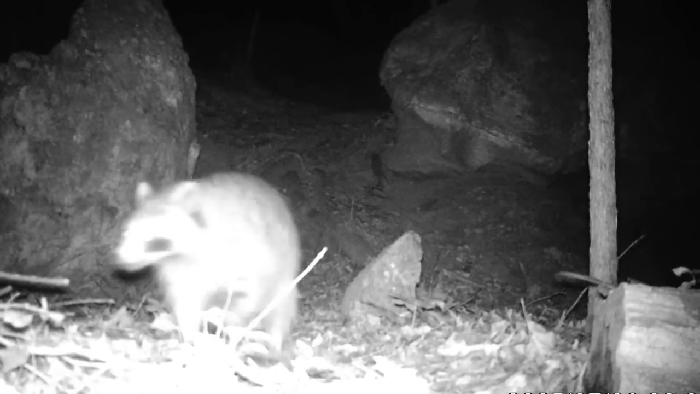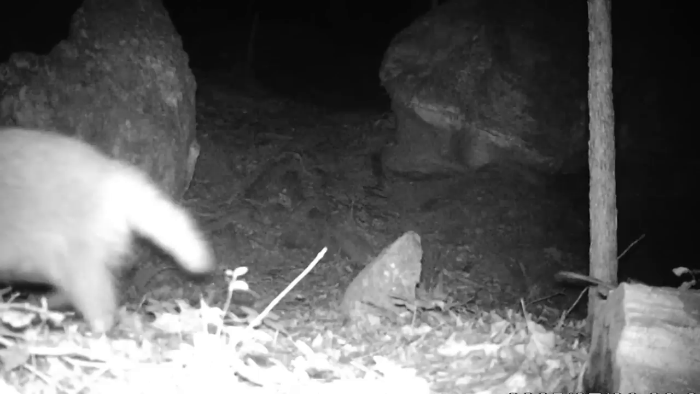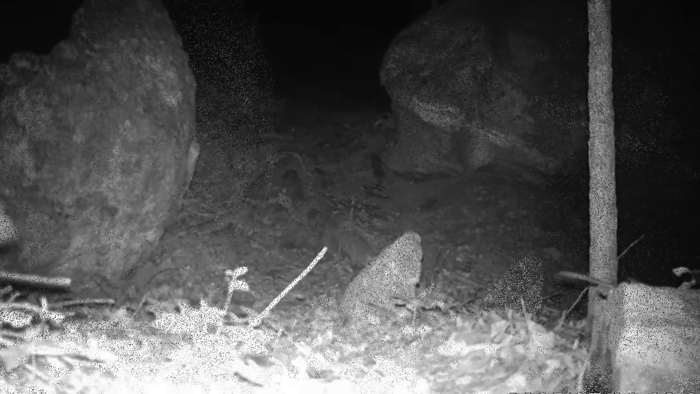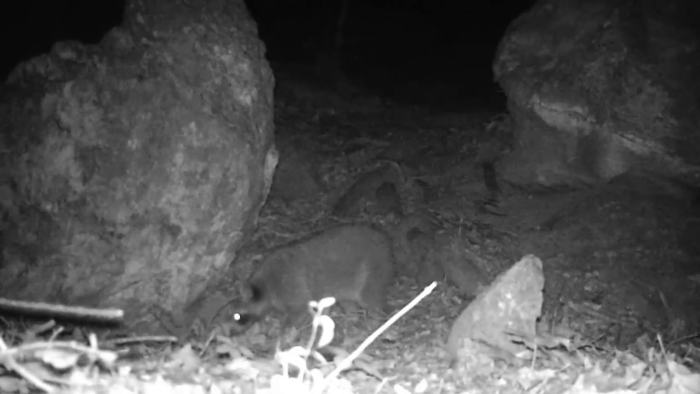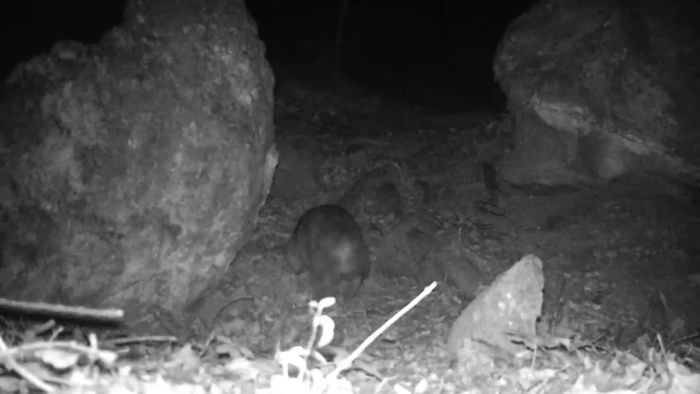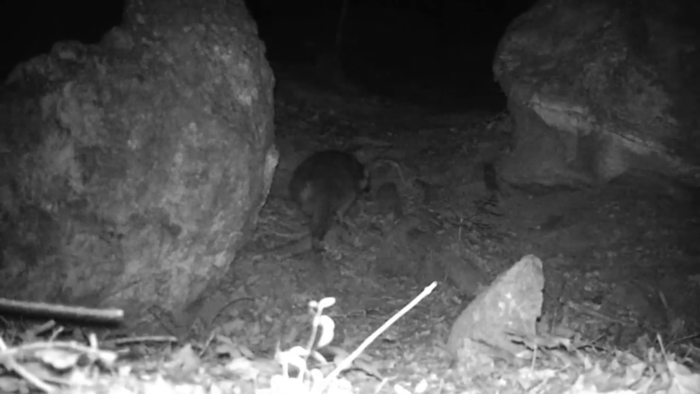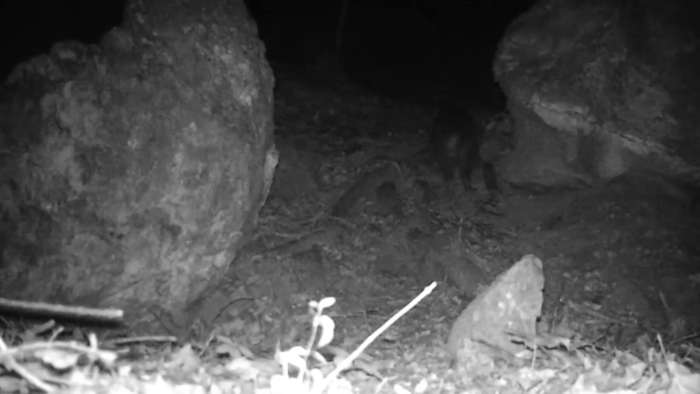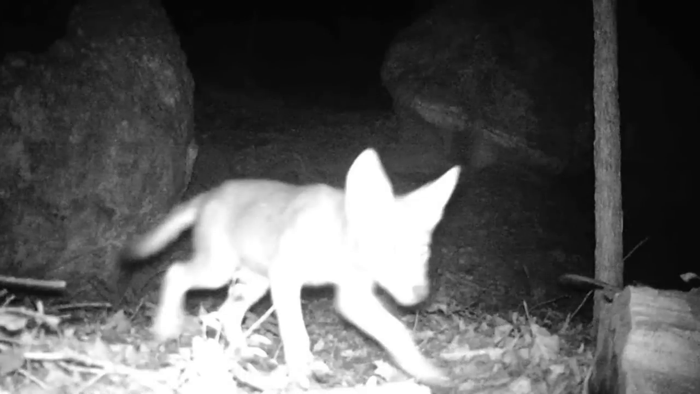Yeah, it looks like old Crook right there, moving through. And there's No Tail, out prowling around. Now here is a little, looks like a coyote pup.